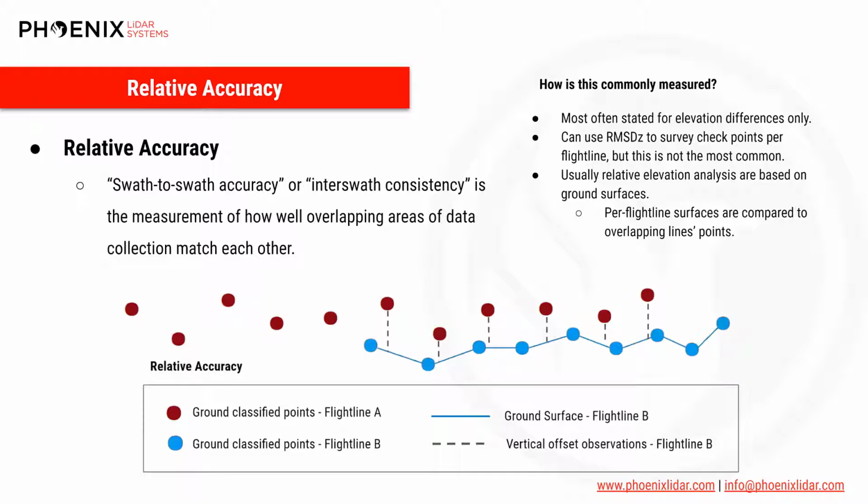Relative accuracy is how well our overlapping passes of data match each other. Relative accuracy is usually measured by comparing surfaces created by different flight lines in areas of overlap on single return hard target areas where the terrain is not too steep. You'll usually see a magnitude of mismatch or an RMS DZ value given for a data set that conveys how things are aligning swath to swath.